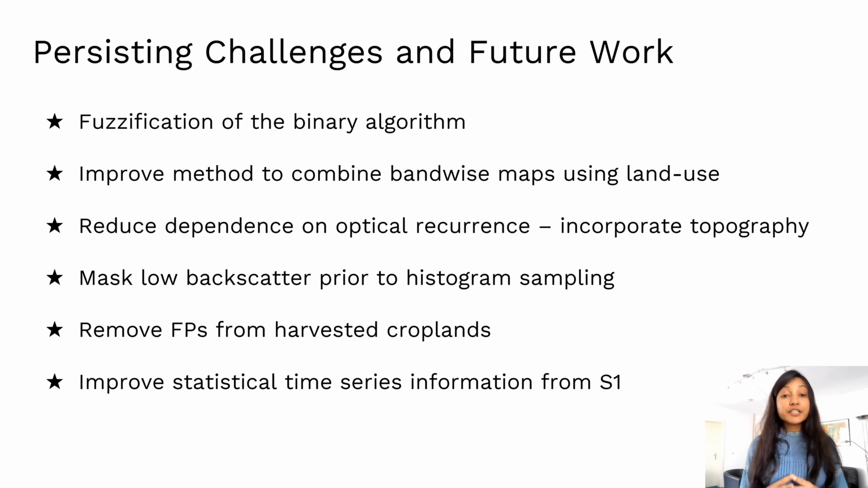We also want to reduce the dependence on optical recurrence and incorporate more influence of topography, since we found that optical recurrence can lead to some very specific flaws in the algorithm. We also would like to mask low backscatter values prior to the histogram sampling to ensure that our first percentile land backscatter value is not dragged down by very low backscatter values being omnipresent in the land backscatter distribution.